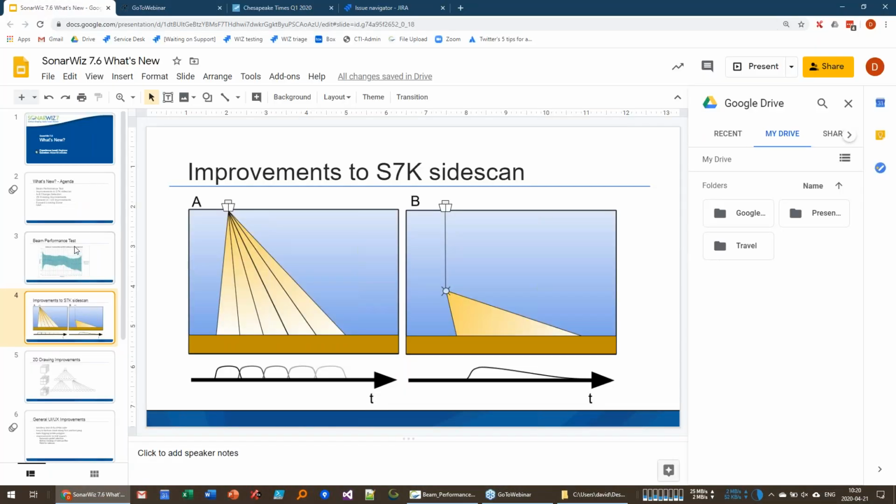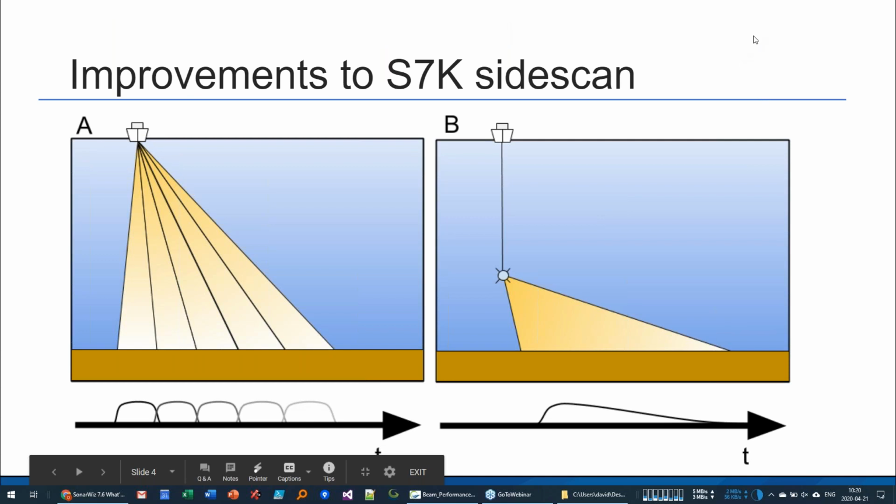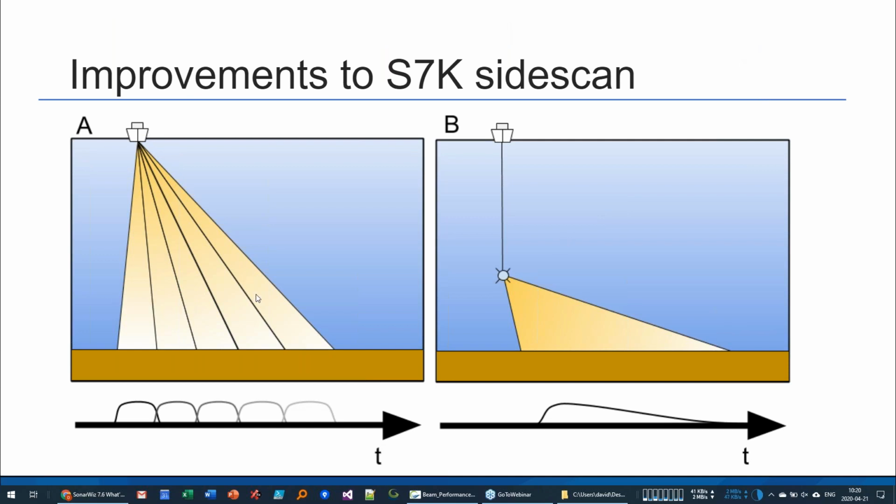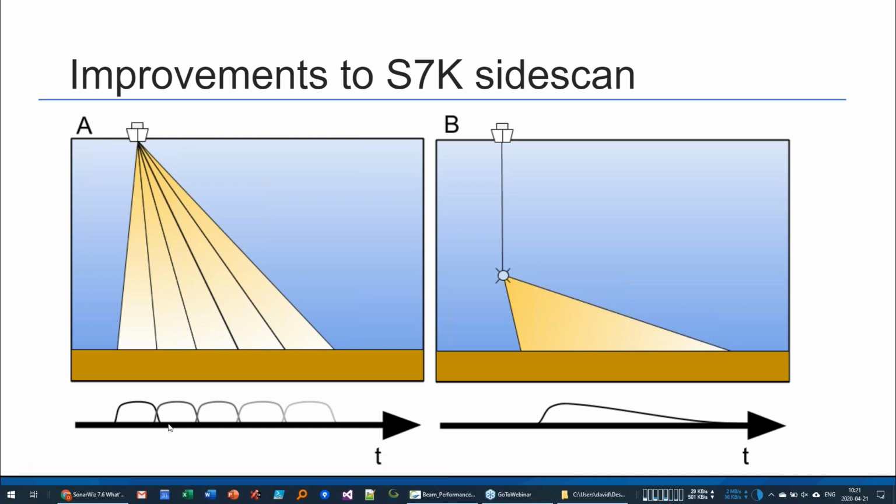Let's go. So the next thing I wanted to talk about were improvements to our Sidescan engine. SonarWiz supports both traditional Sidescan and Multibeam data. And one of the biggest things that SonarWiz is known for is our image processing. So it's always been important to us to try to get the best imagery possible out of both our Sidescan and Multibeam systems. And one of the things that we have been working with recently is trying to improve the imagery that we're getting out of the S7K file format.